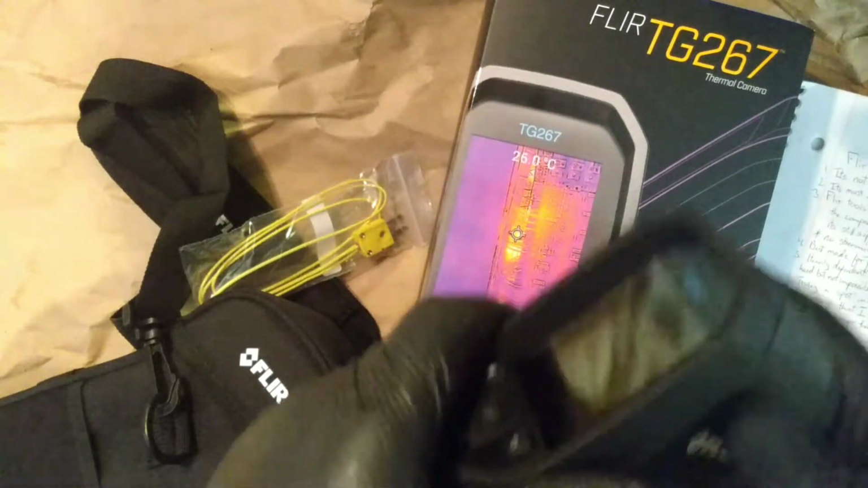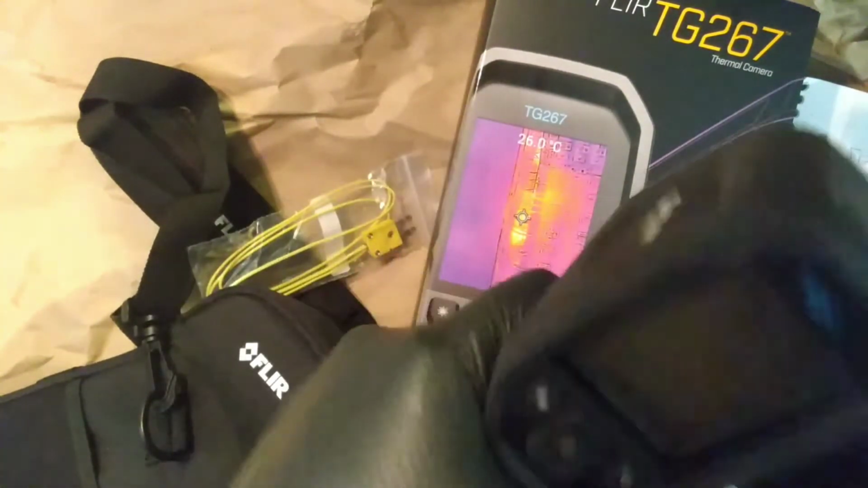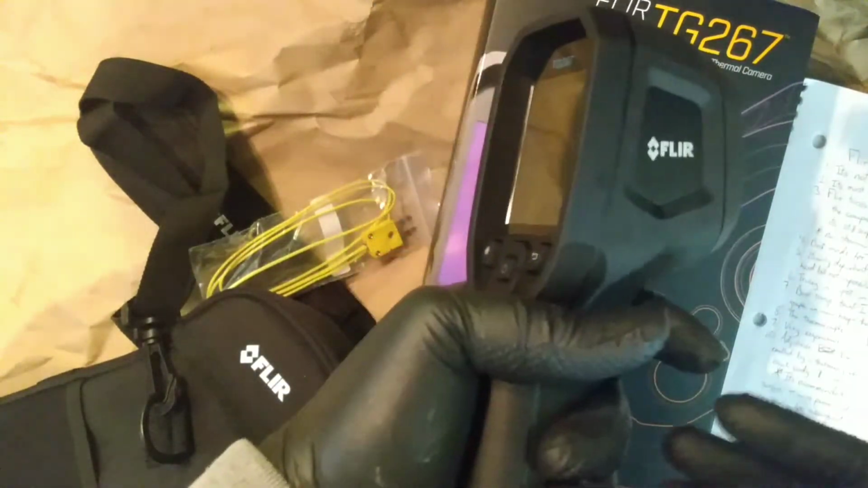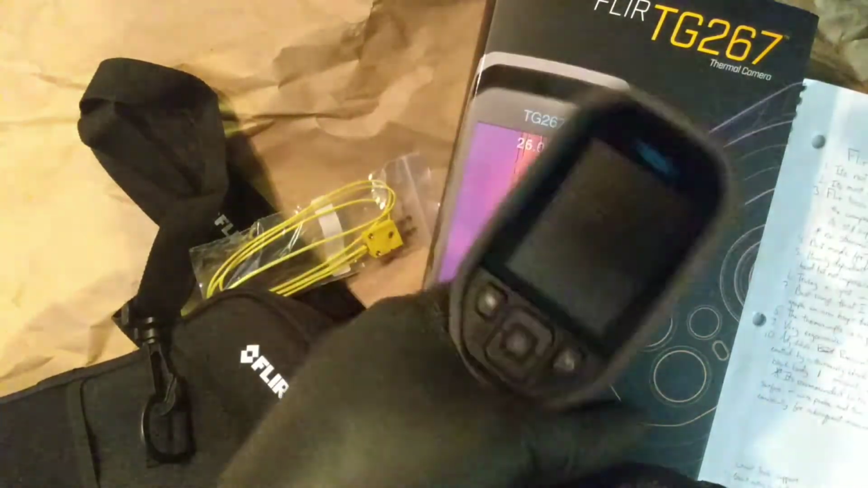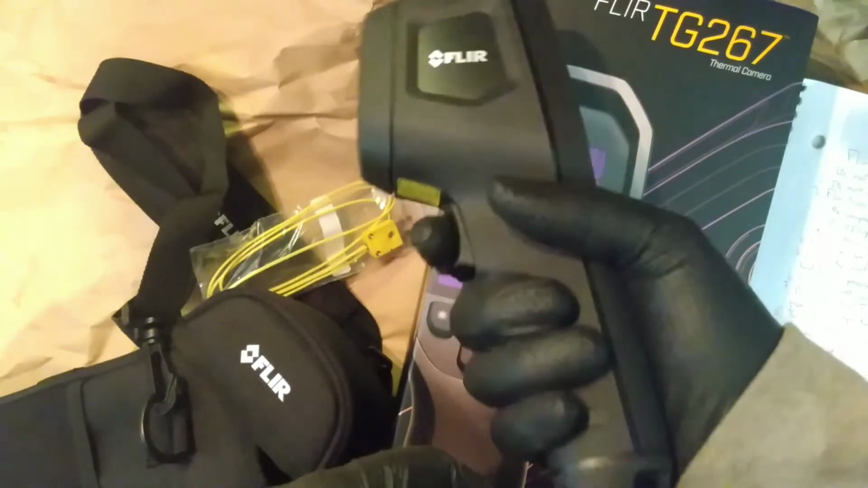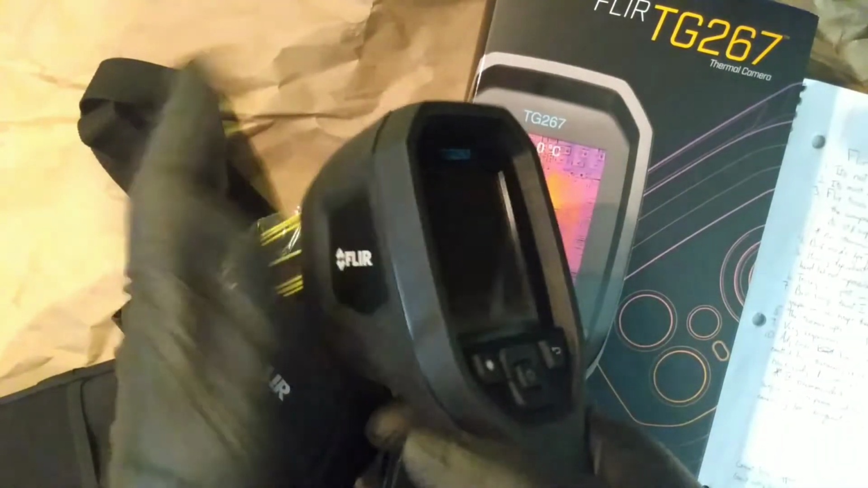What else you got here? It is ergonomic. That's right. Yeah, it does have good form, function, balance to it. Okay, it fits perfect in your hand. You don't want to put it down. When you put it in your hand, it's in your hand. You know, it melts into your hand. Really, it does. They got that.